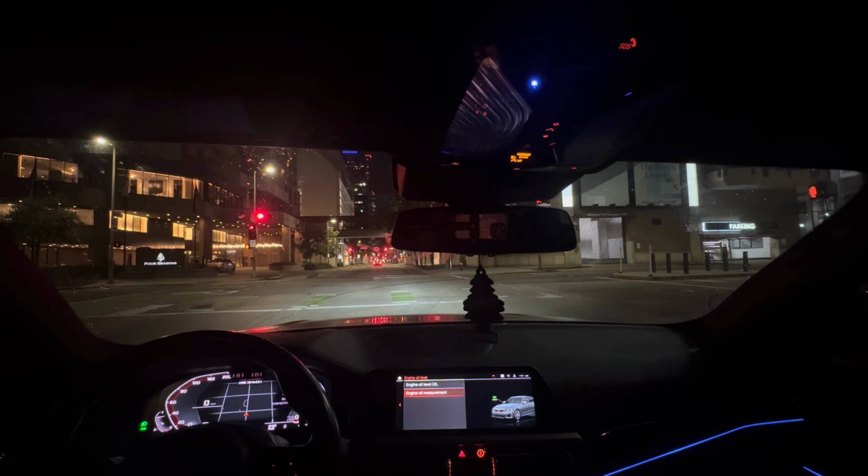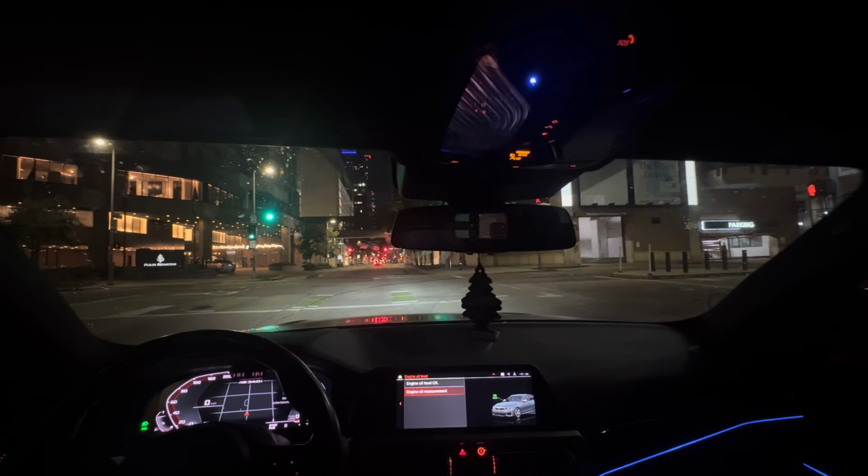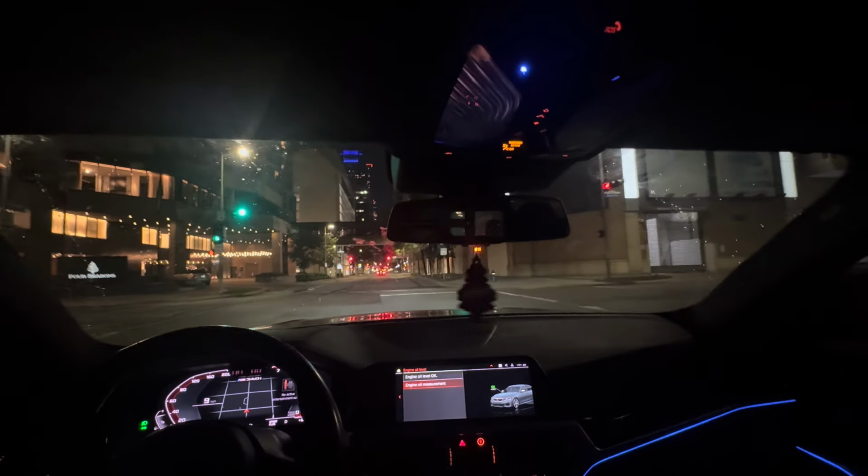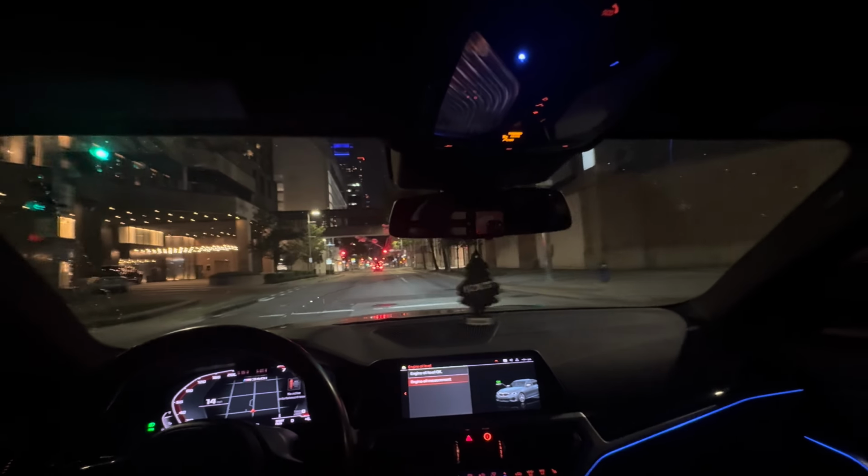That's the second one I done ran into over here in this area. Oh, third one. Jesus, they must be looking for me. They all circling this area. I guess because of my car, bro.